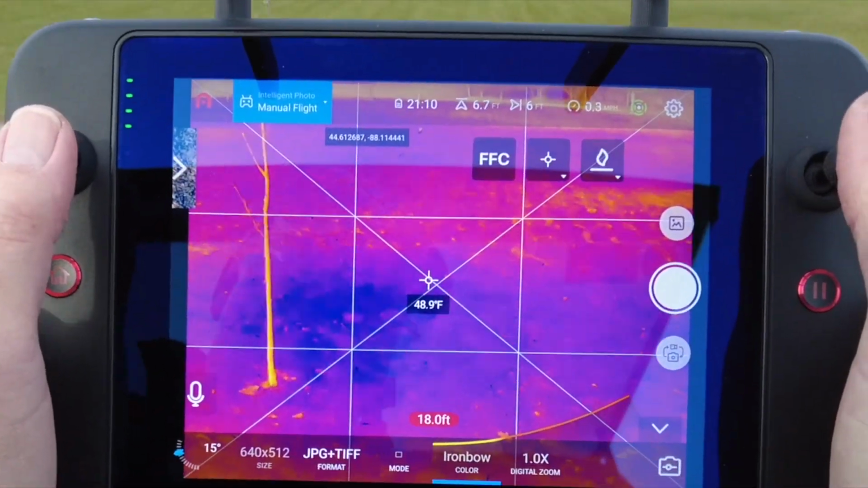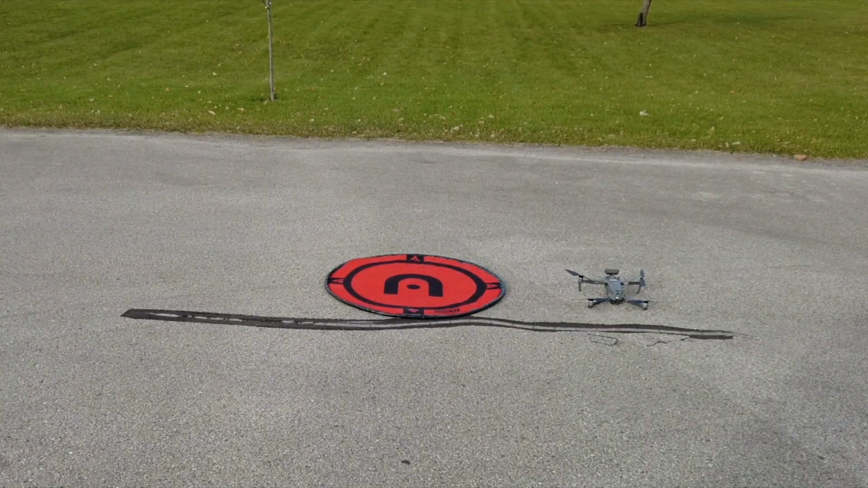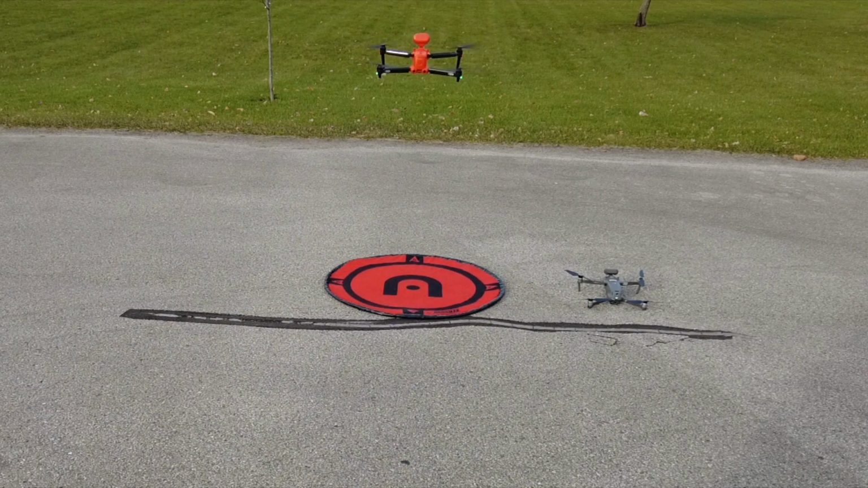So you can hear the obstacle avoidance sort of kicking in here, slowing me way down. So let's come on in, let's get over that pad, and let's drop her down.